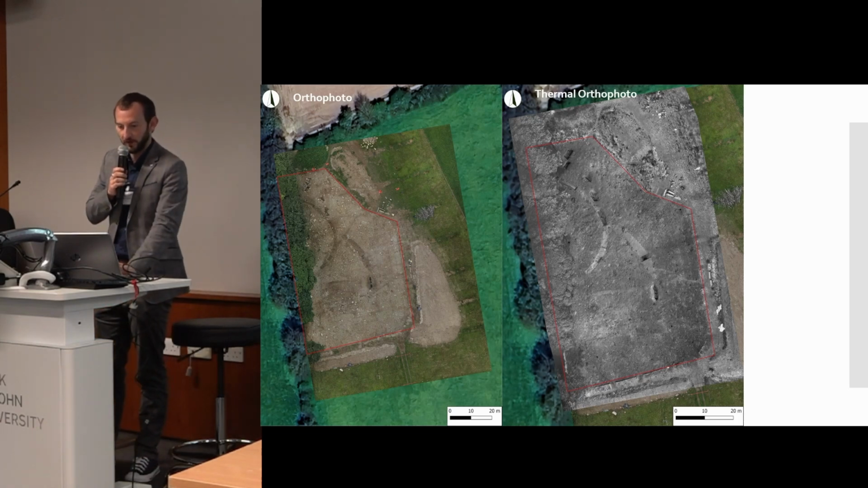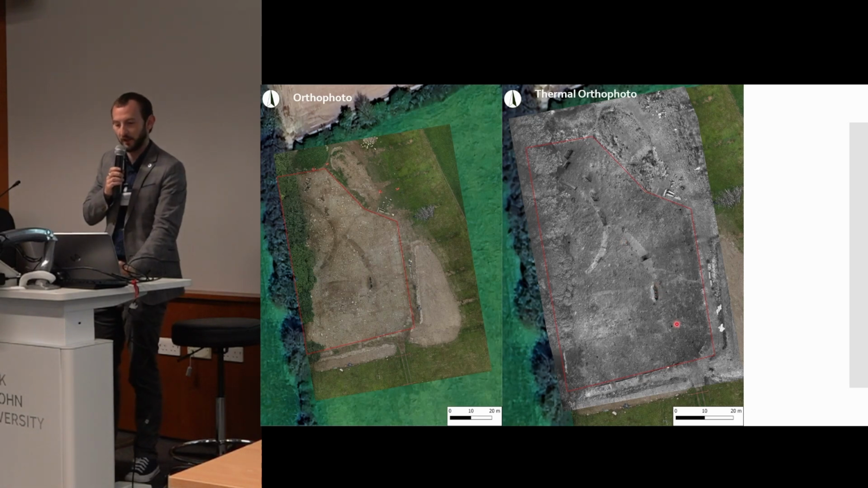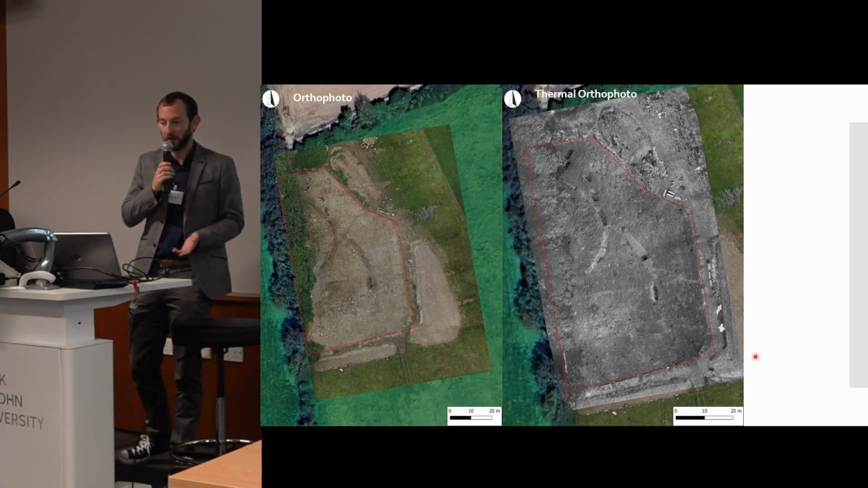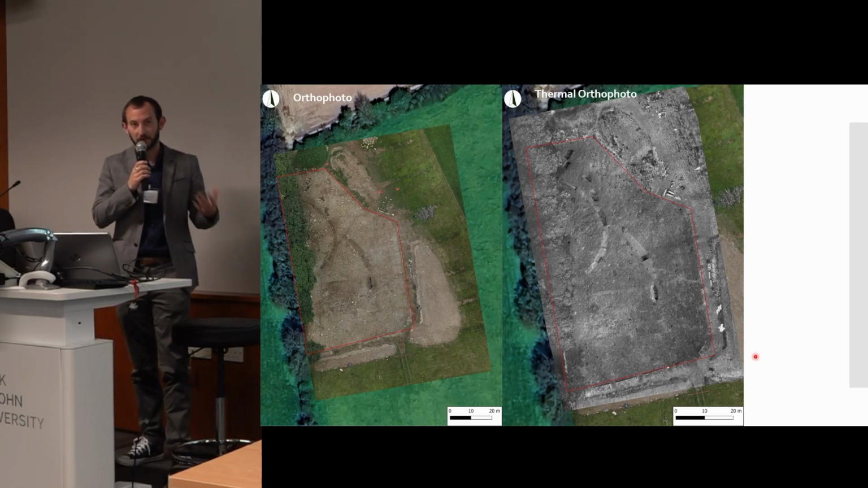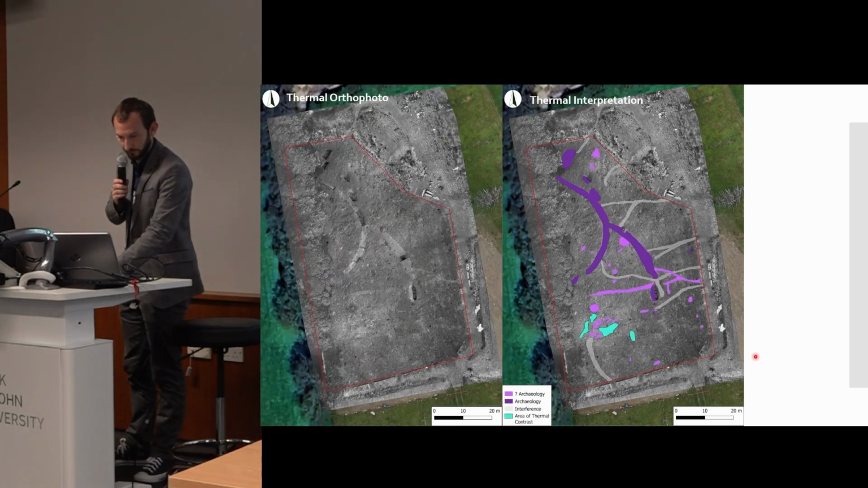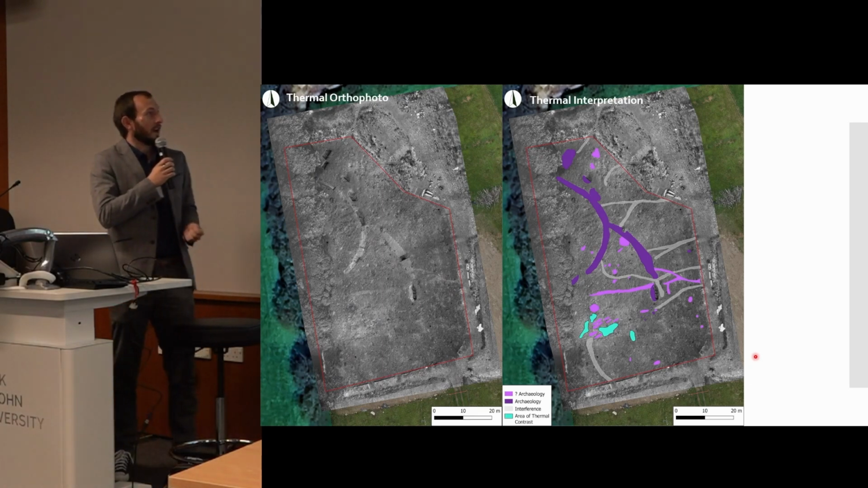As you can see from the thermal data, the actual main ditch features themselves, the annex and the main enclosure, are quite clearly visible as areas of high temperature contrast. But we also identified a number of other features, pit features, and as you'll see in a moment, some potential burials. These are interpretations here.